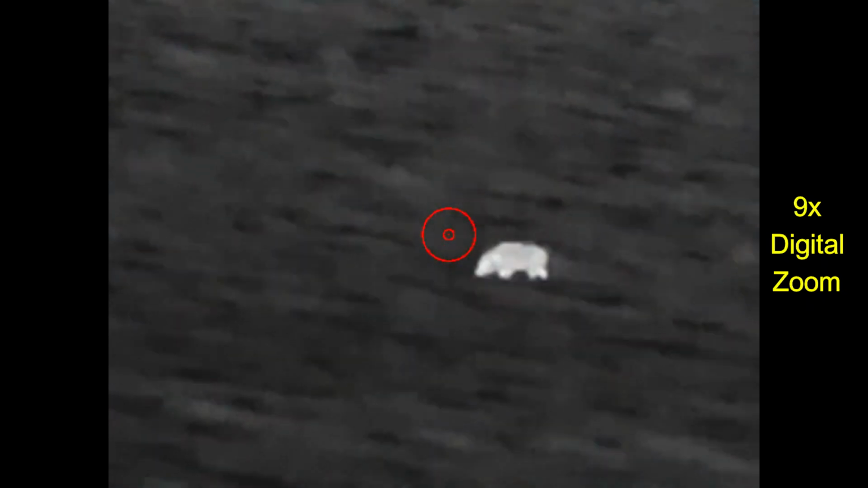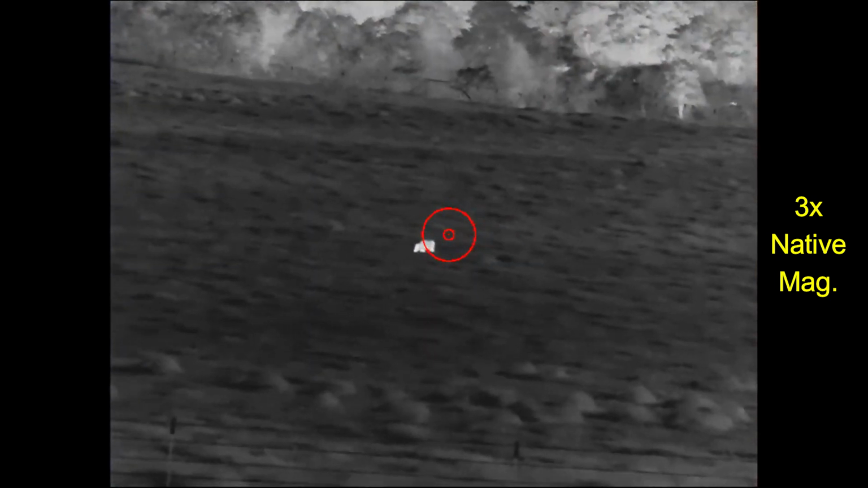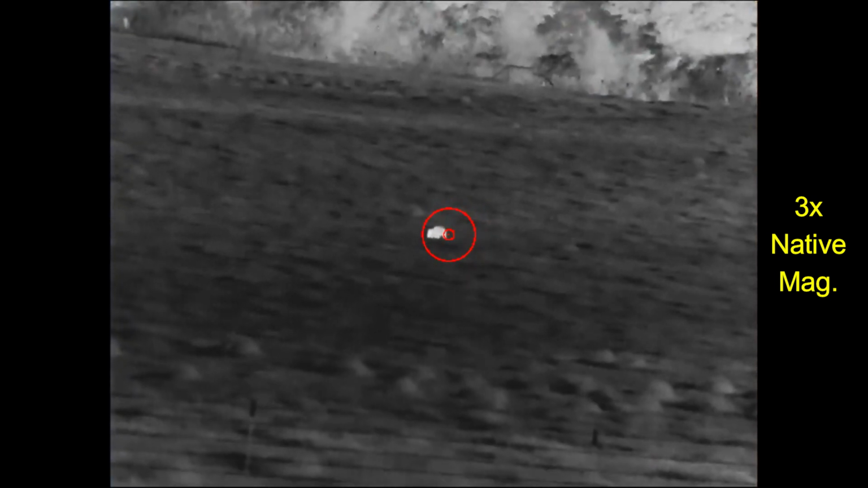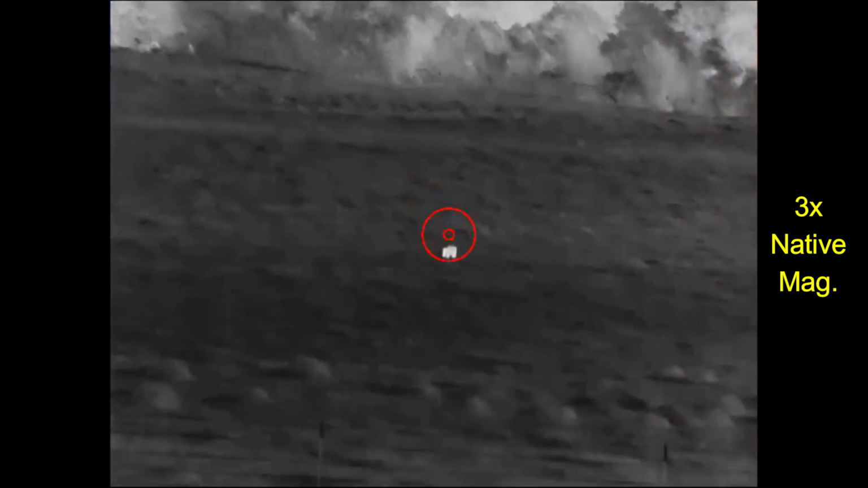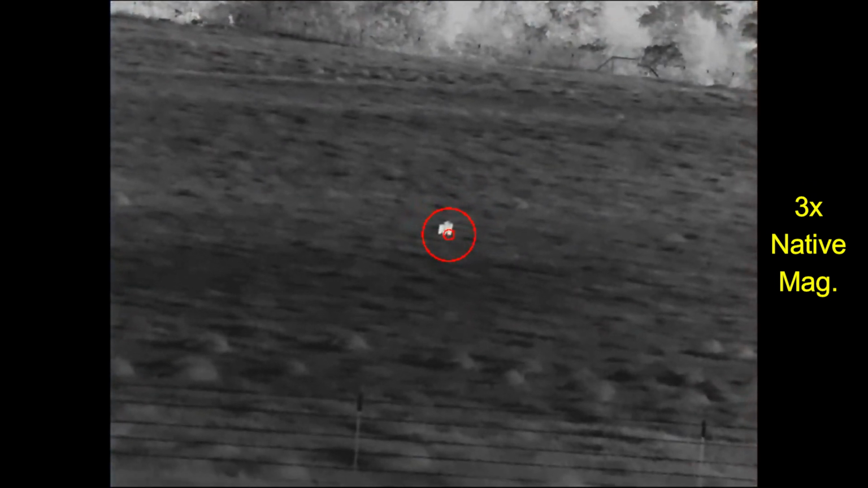So I'm going to stay up on my ridge top where I've got a better view of the hog and take the shot from up here. Looking at the topographic map, I have about 30 to 40 feet of elevation on this hog, and I have a good view of the field. As this hog is going to be much further away, I'm not going to try for a headshot. I'm going to try for a boiler room shot, something through the shoulders, which may not be ideal, but will be ideal for this situation.